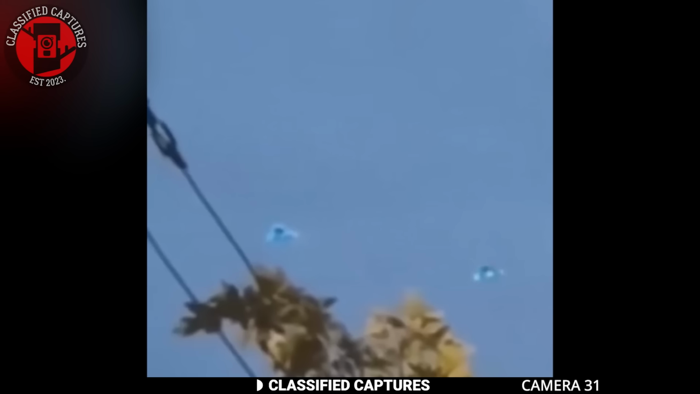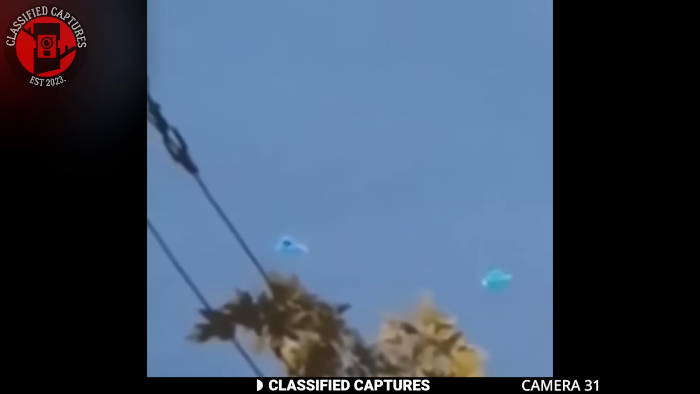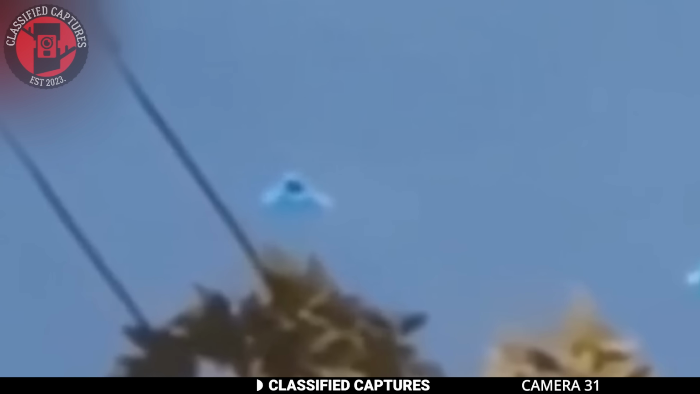What do you see when you look at this clip? I'm not the only one seeing these two blue blips, right? They remain stationary in the sky and do not move for the entire time this is being filmed.